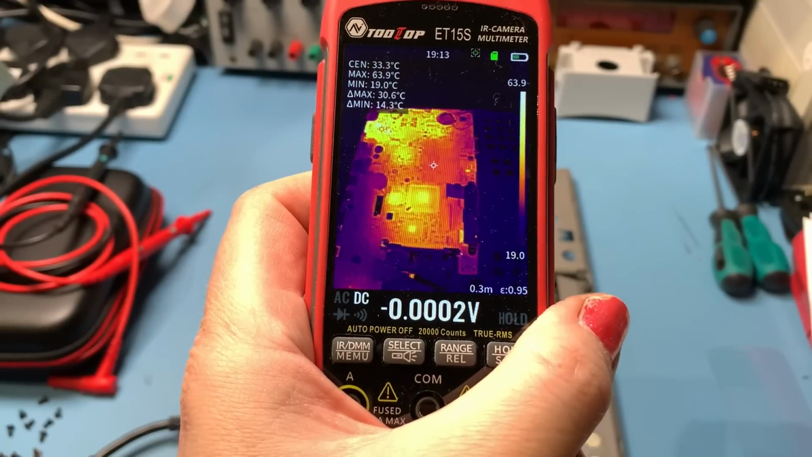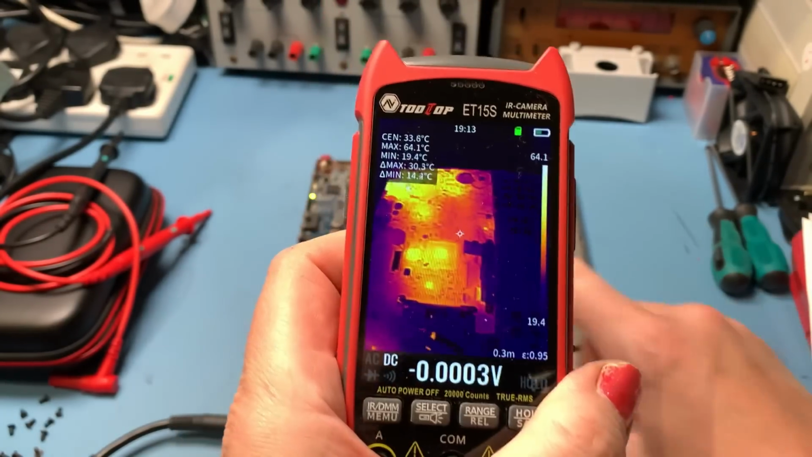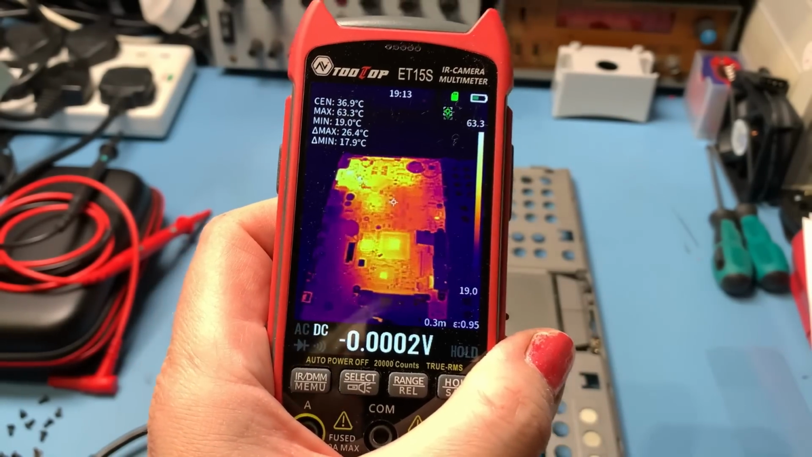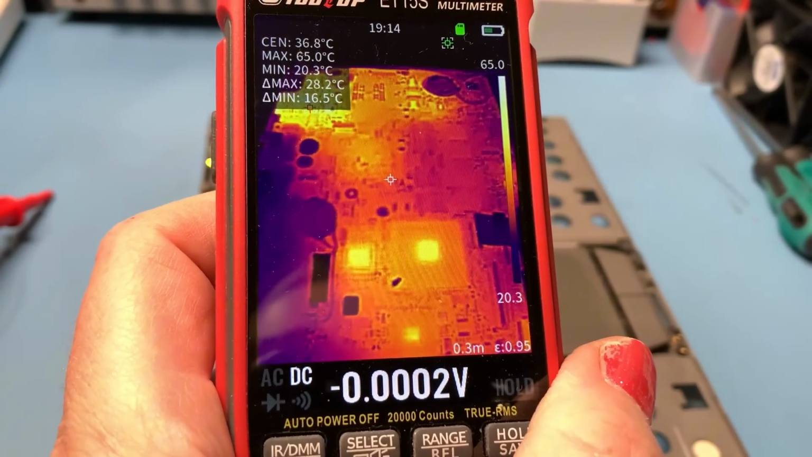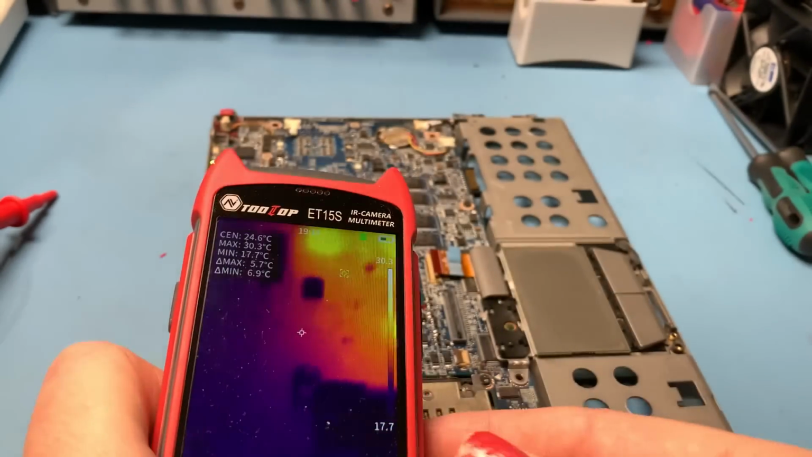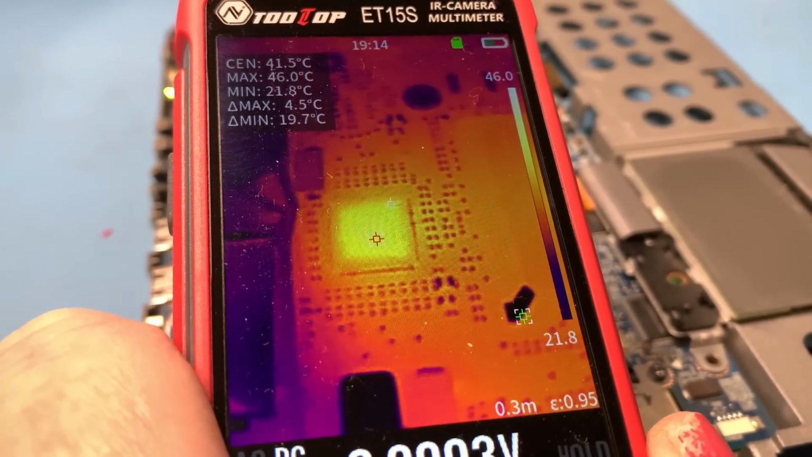So you can look at the board first in wide angle mode and identify where your areas of heat are. And as I say, obviously some of these areas of heat are going to be natural, but if there's anything looking out of place, you can use that in your fault finding. So you can see in general terms where the heat is, and then just swap to the macro lens. There you go, you can get right on in there, look at that.